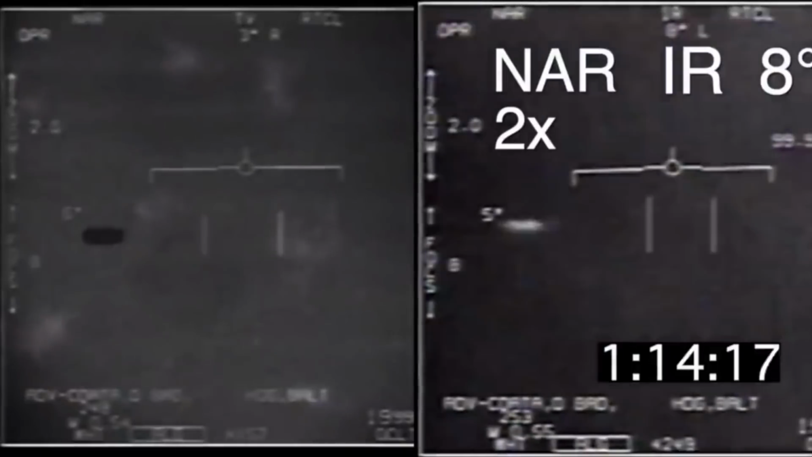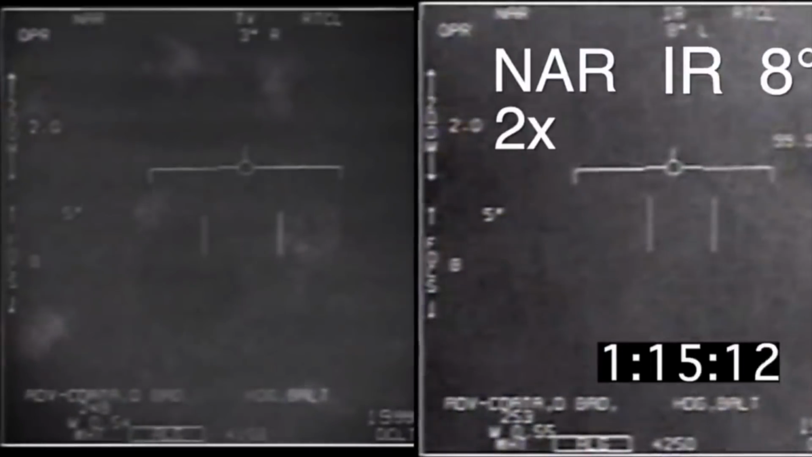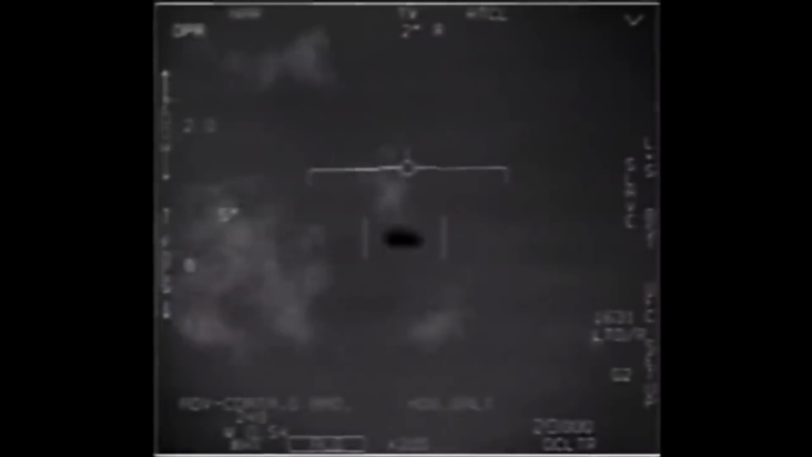Of course, that does not mean he was wrong about anything else. Nor does this video showing something moving in a boring way mean that it's not a UFO. Nor does it mean that Fravor and other people didn't observe different things doing more exciting things at different times. It just means that, despite what everyone was saying, the Nimitz FLIR object is not an extraordinary craft. It makes no sudden moves.